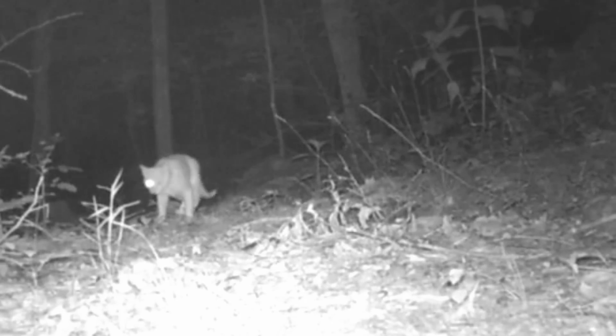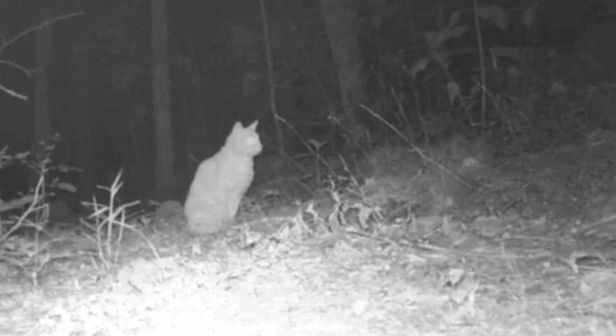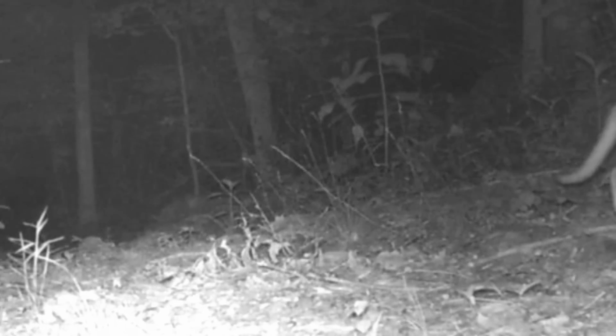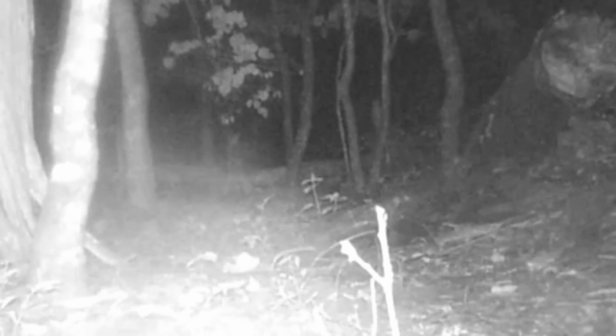Now up here on the trail, you can see old one-eyed Yeller. I've tried two or three times to catch this cat or make friends with it when I was pulling camera cards, but he wouldn't have it. He likes being where he's at, so I leave him alone. And up on the ridge, there's old Spike coming through.